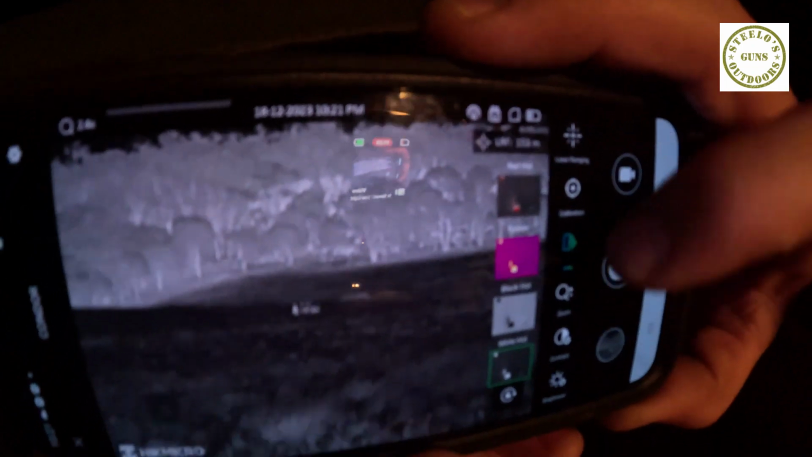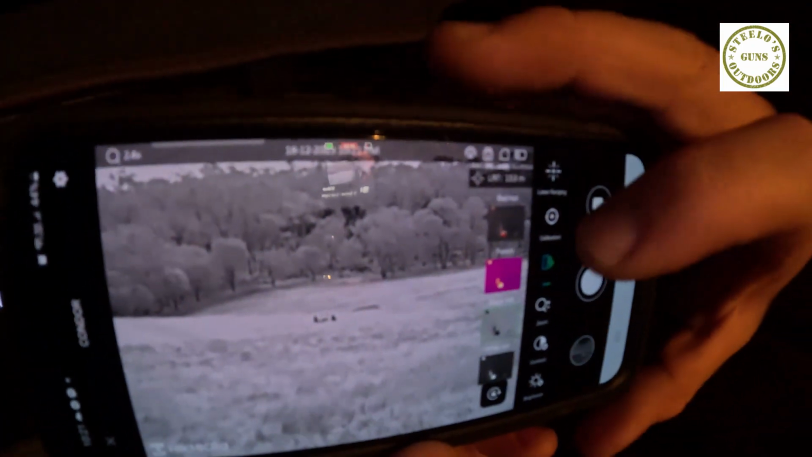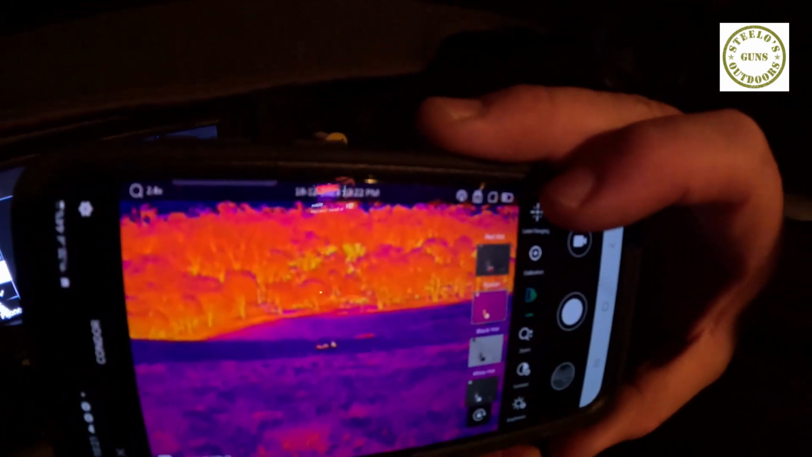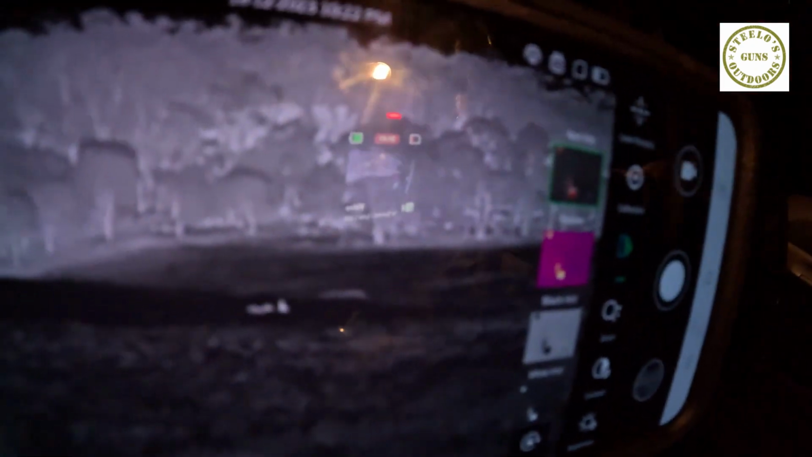We can go to black hot, and the contrasting colours sometimes really make it pop depending on your background and the colour that it is. Fusion, what they call fusion, and a red hot. So with red hot, if they're super red, they'll stand out.